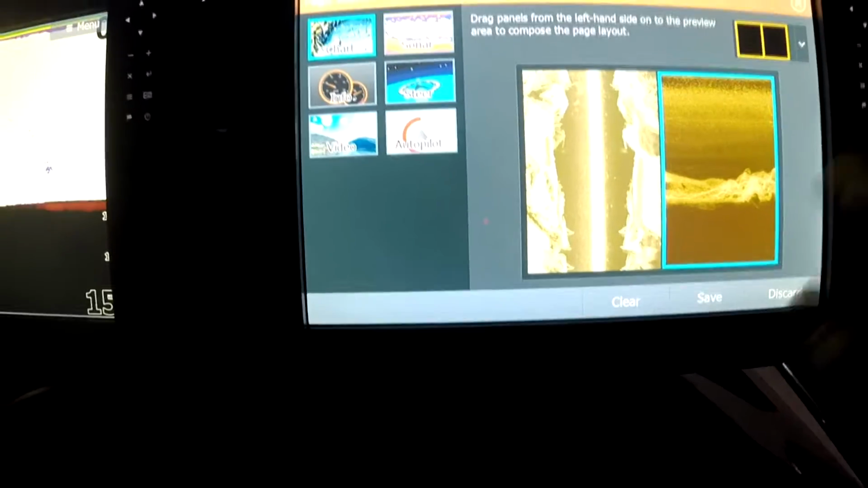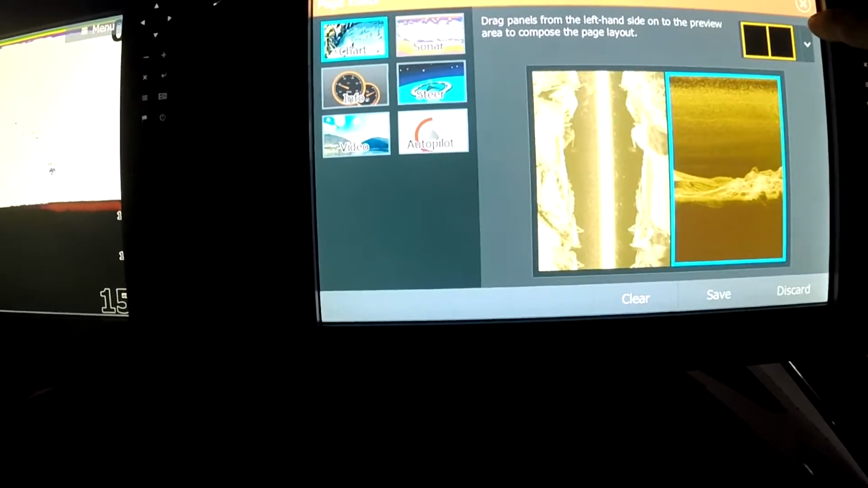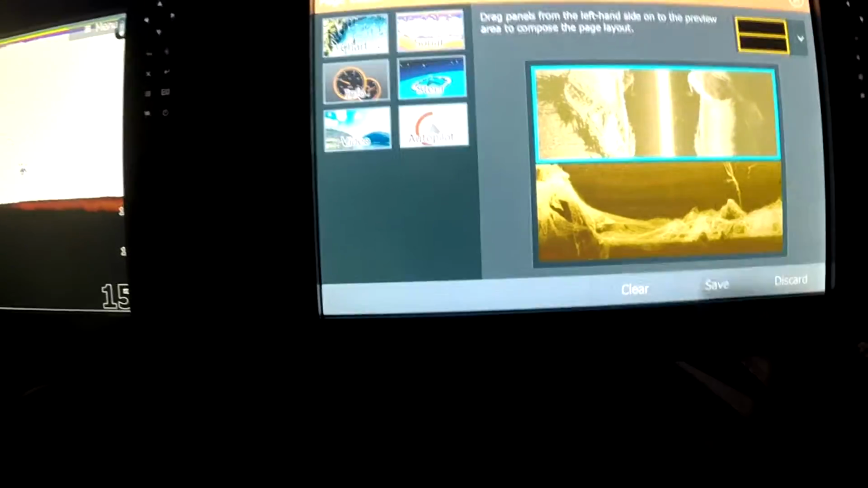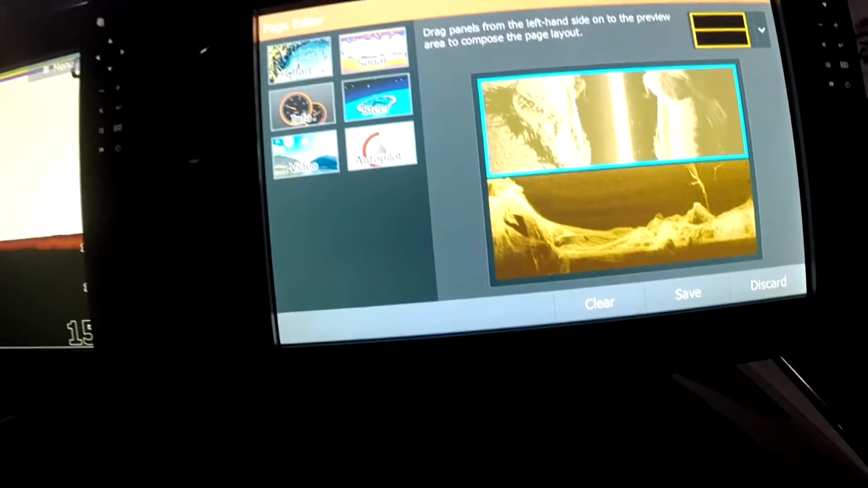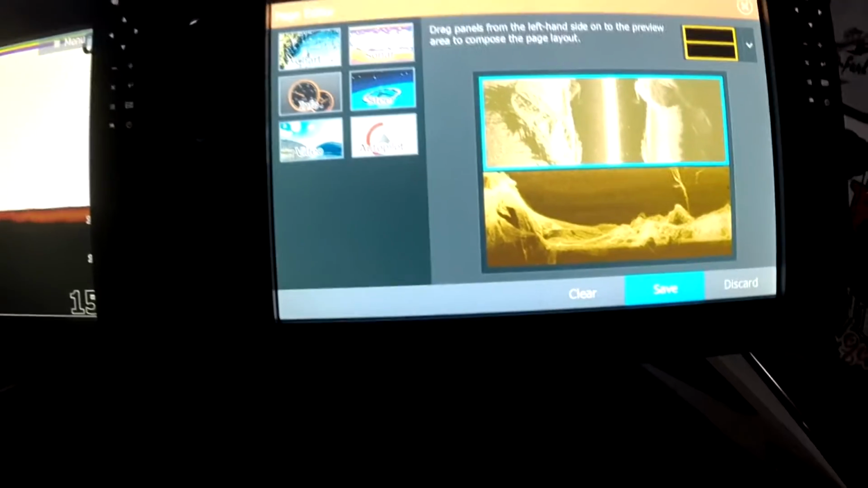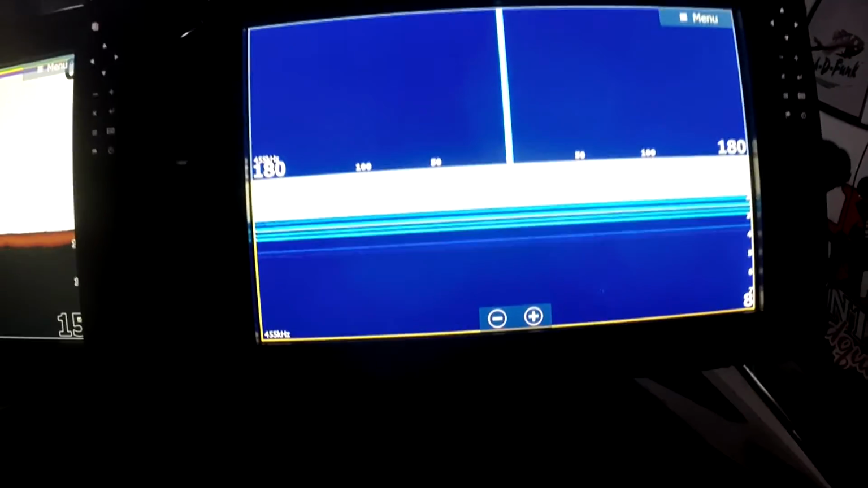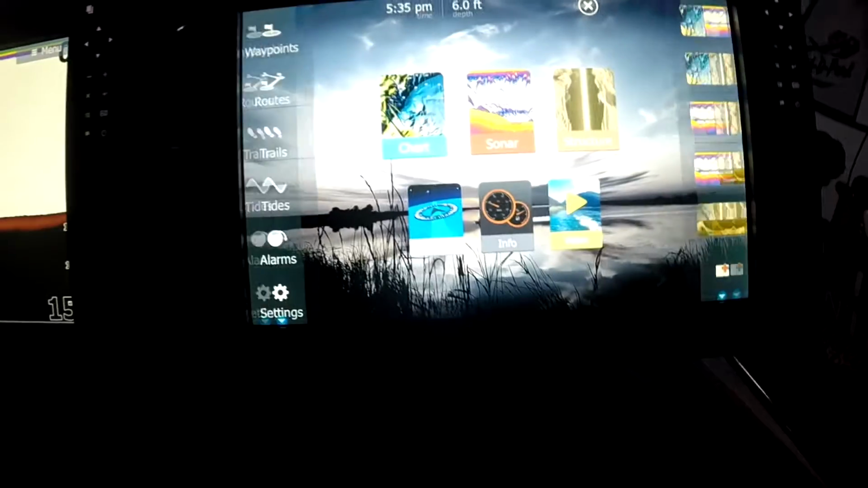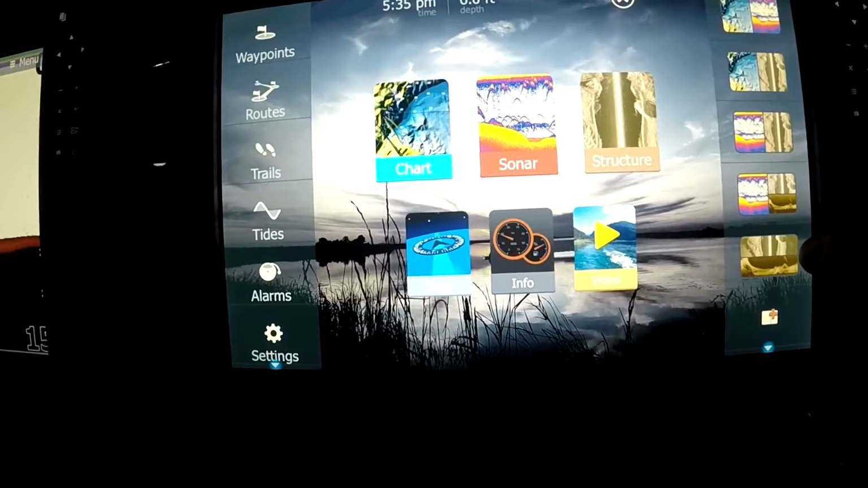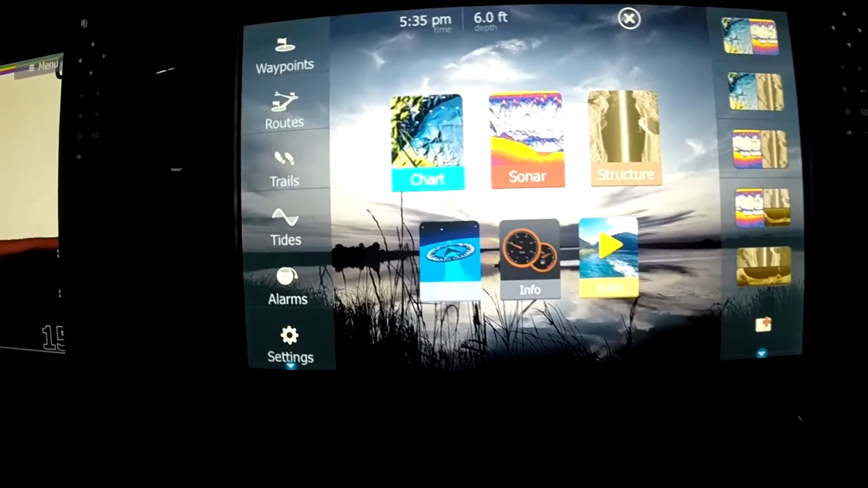looking for stuff. I don't like this side by side, so you can go up here, you press here, and do the overlay. I like side imaging up top, down imaging on the bottom. After you do that, all you have to do is hit save. Now, when you go into your pages button, it's going to come up right here. That's going to be your latest and greatest overlay right there. So now that's your quick add. So you can click that at any time.